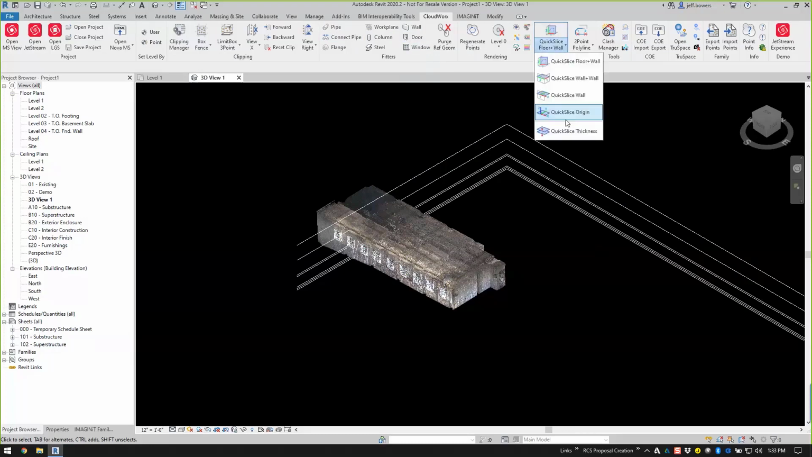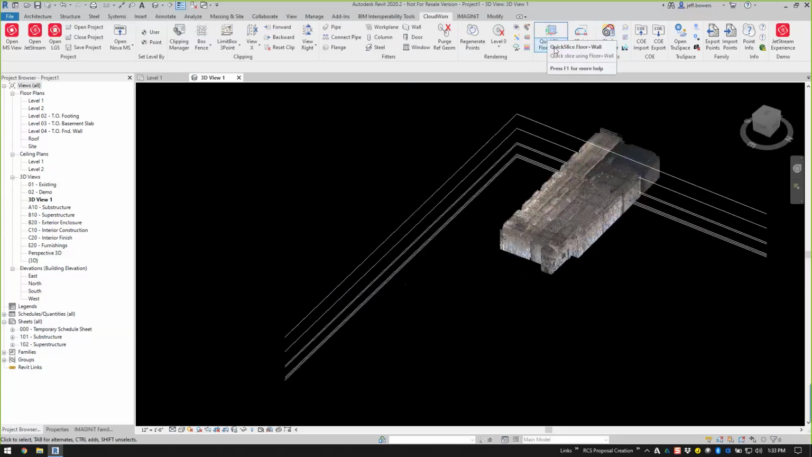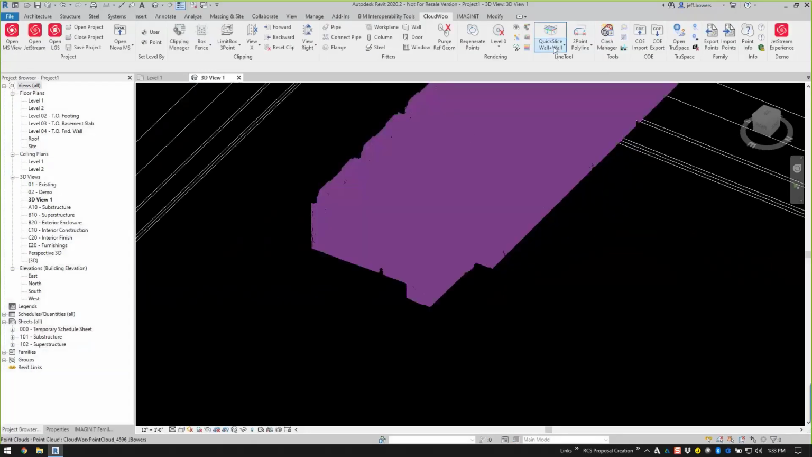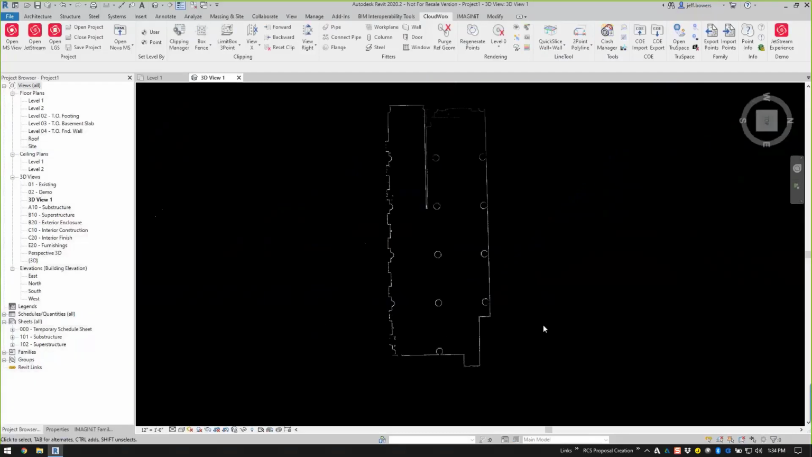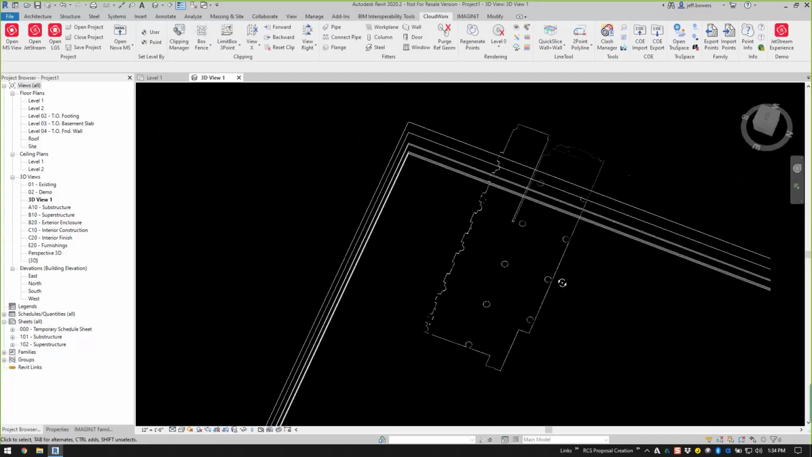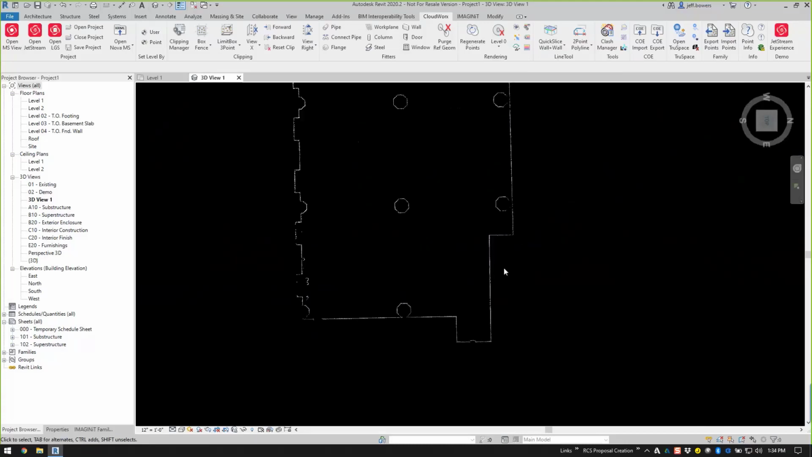So I'm going to come in here, spin this around, and do a quick wall-in-wall slice. I'll pick here, pick there. You'll notice that it created a nice elevation slice, just like what it did in AutoCAD. But the difference here is this.